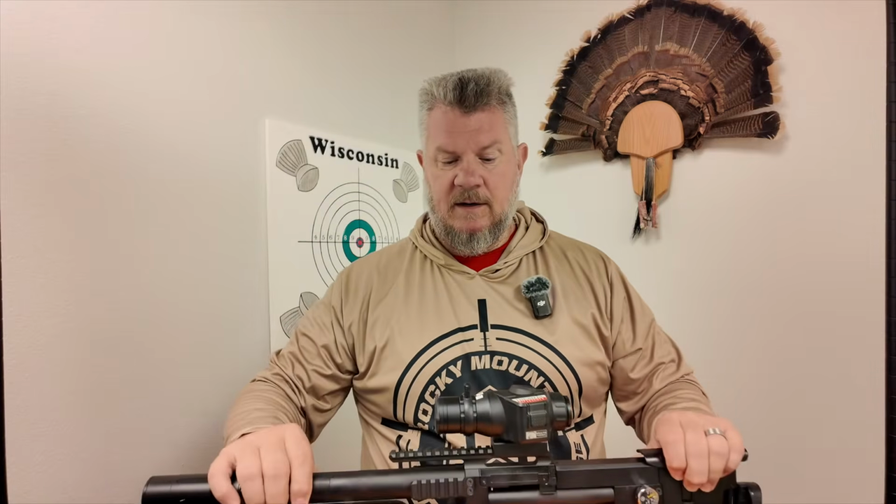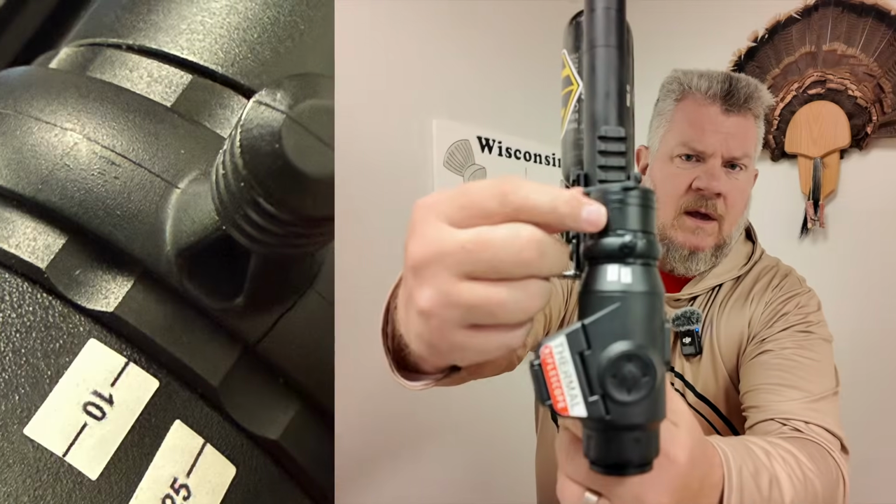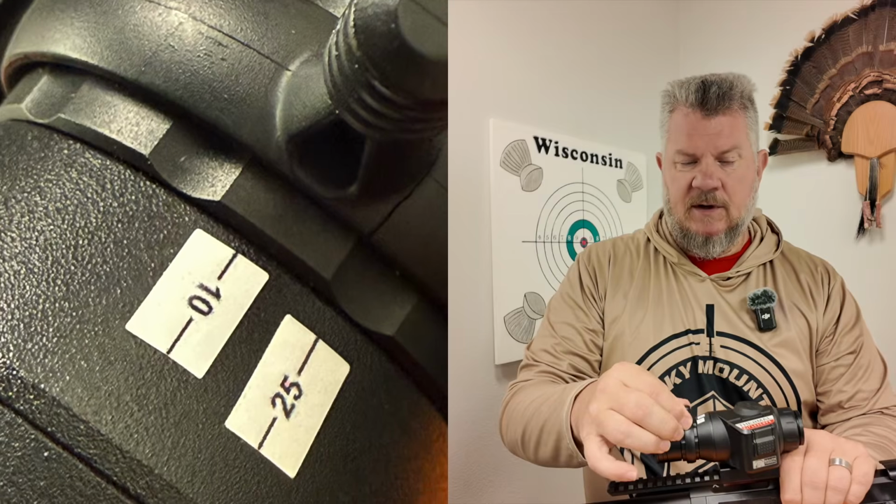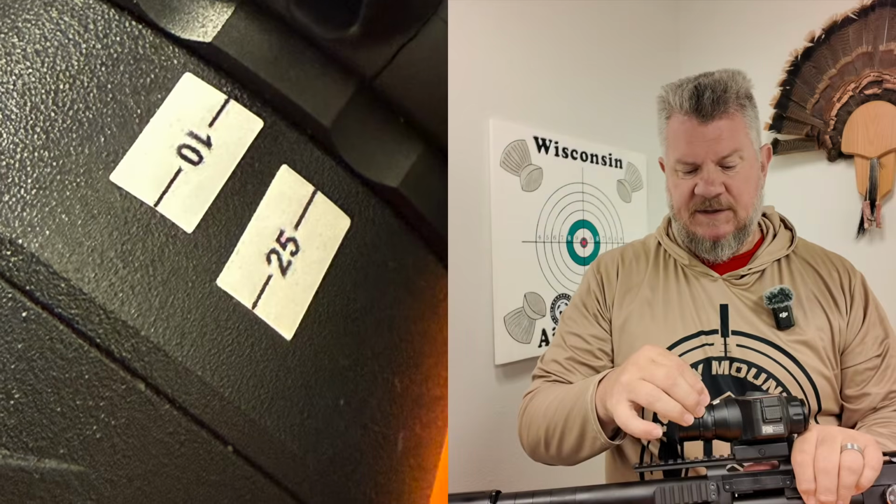So basically, this air gun is zeroed at 25 yards. And I know where I'm focused at 25 yards. And then if I'm shooting in closer, I have another point where I know I'm at 10 yards. And I know that 10 yards is the first bar down on my reticle. And if I'm closer than 10 yards, I have to focus a little bit past that. I know I have to hold up just even a little bit more.